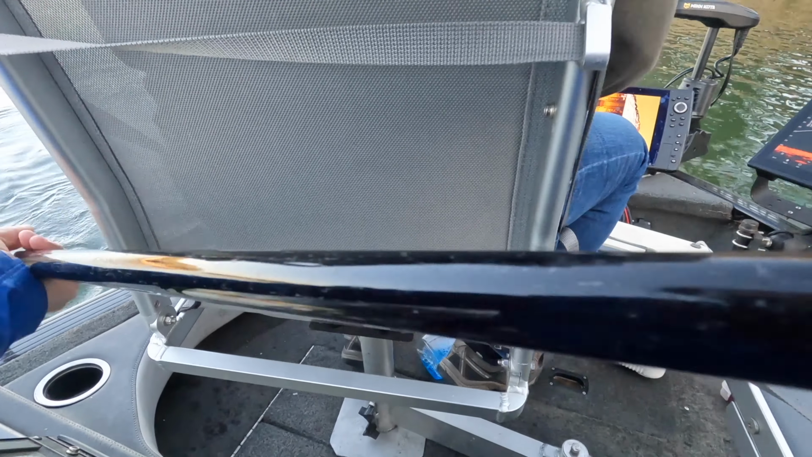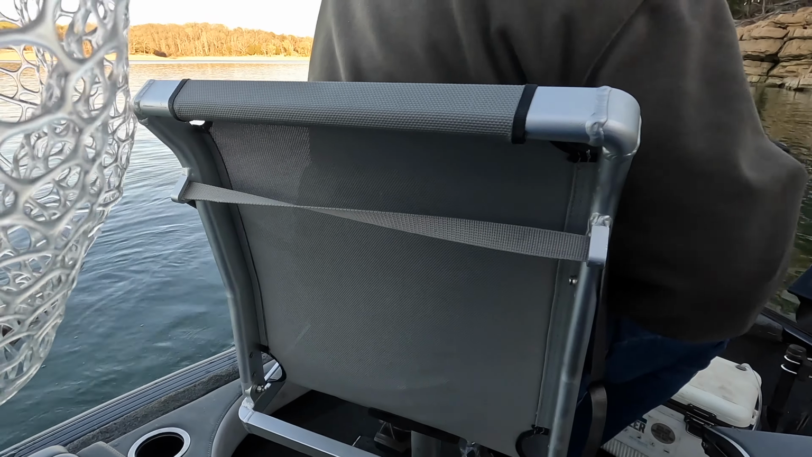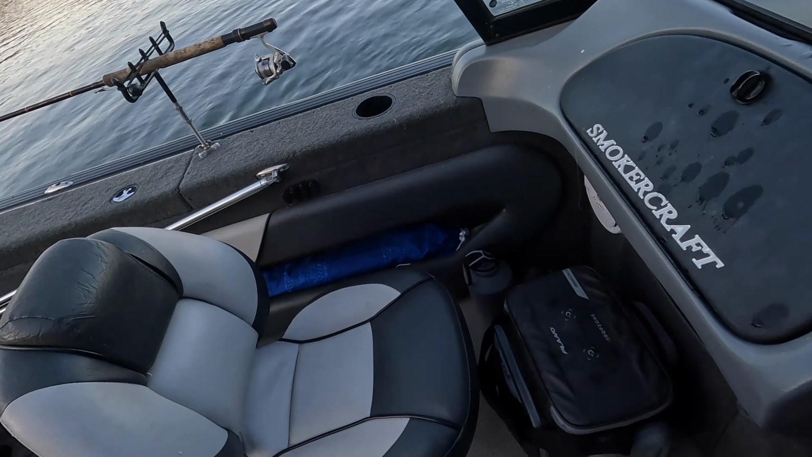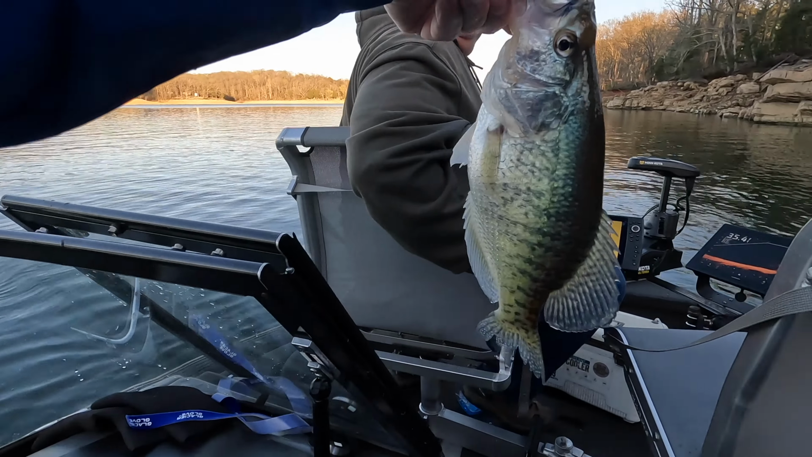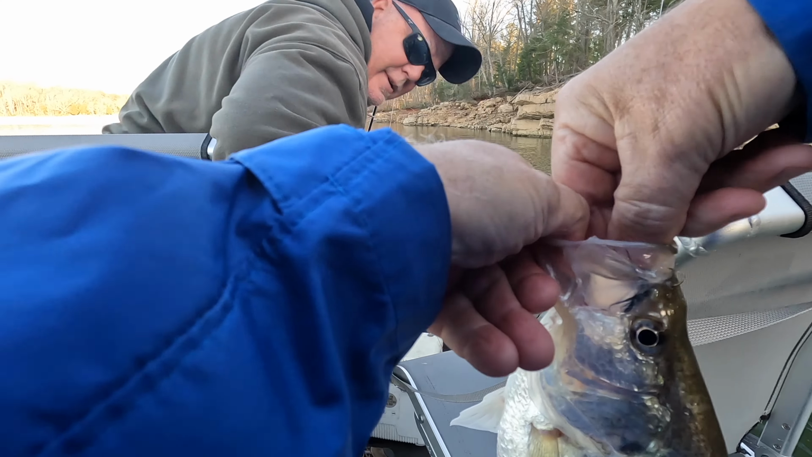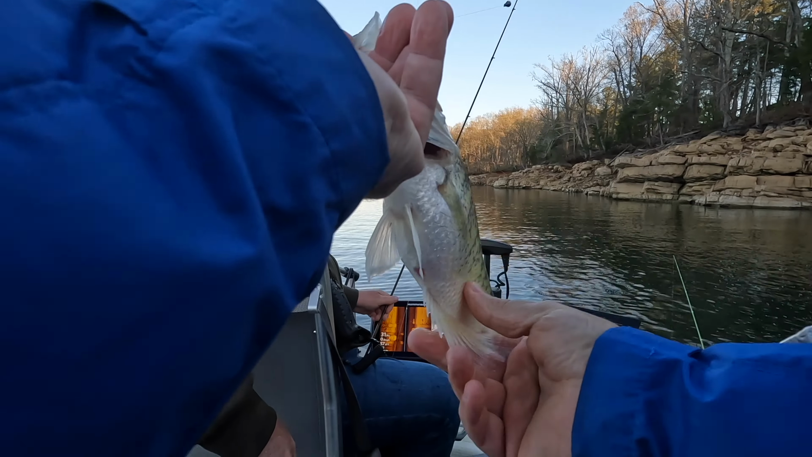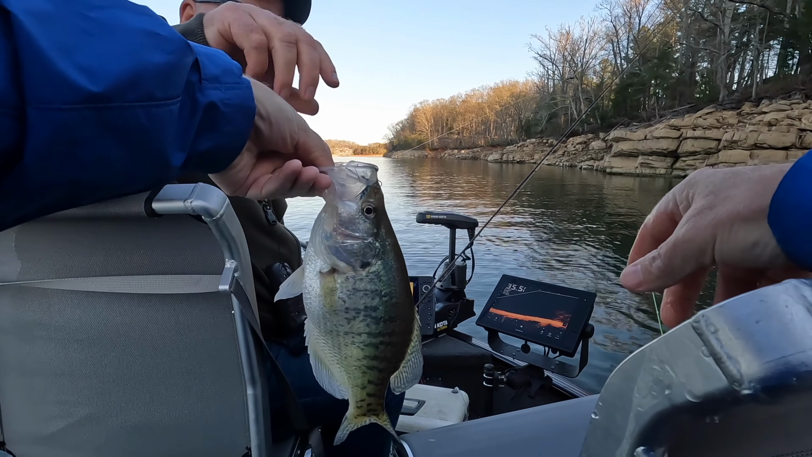Yes! We got him. He followed me all the way out here. I got him. Look at that. What do you think about that there? Beautiful. Is that a fatty or what? Yeah, it is. Get him on camera. It's about 13 inches. Look at that fatty.